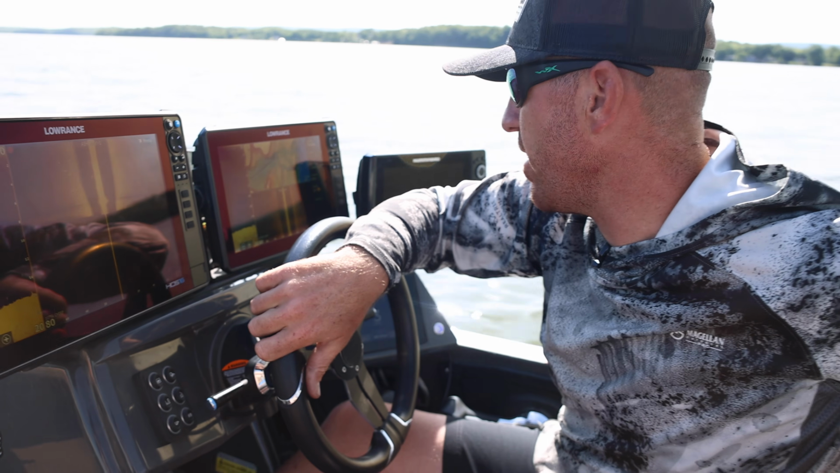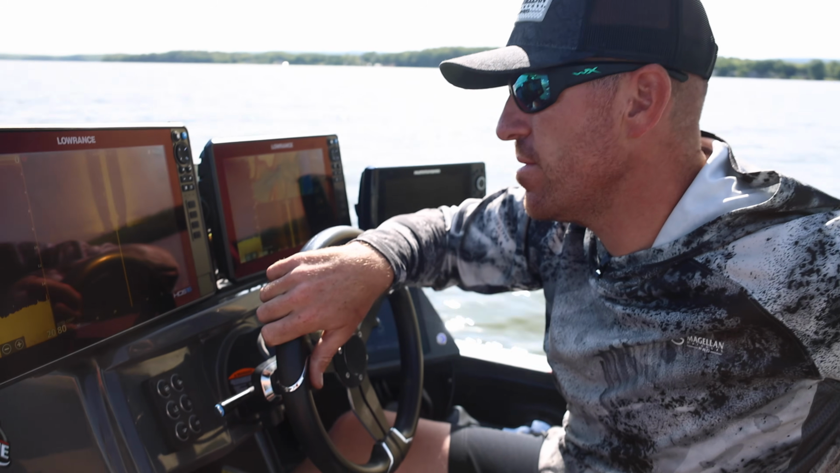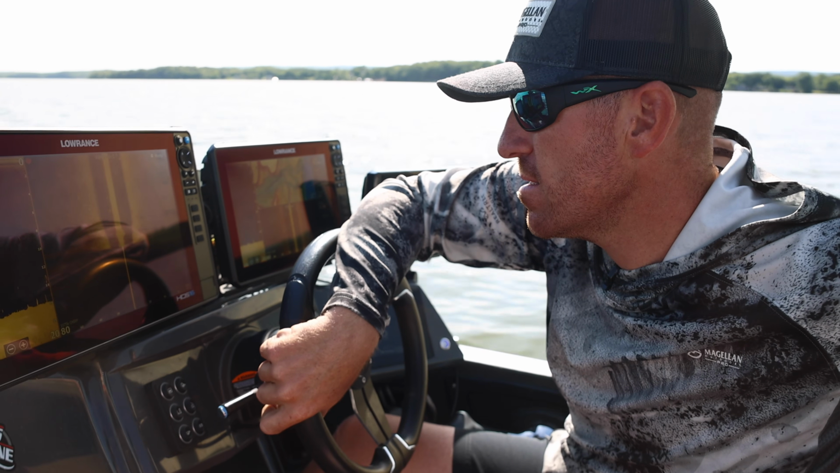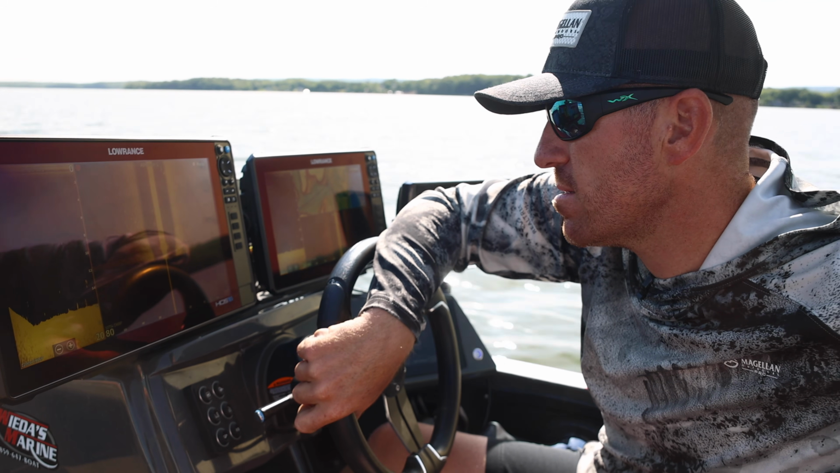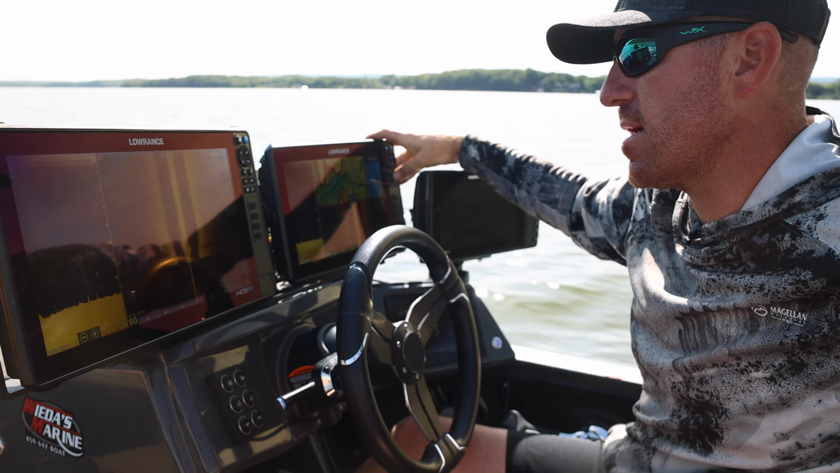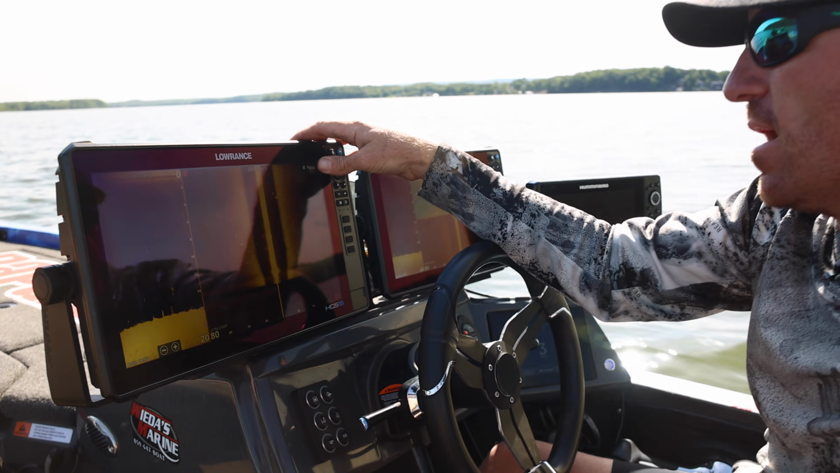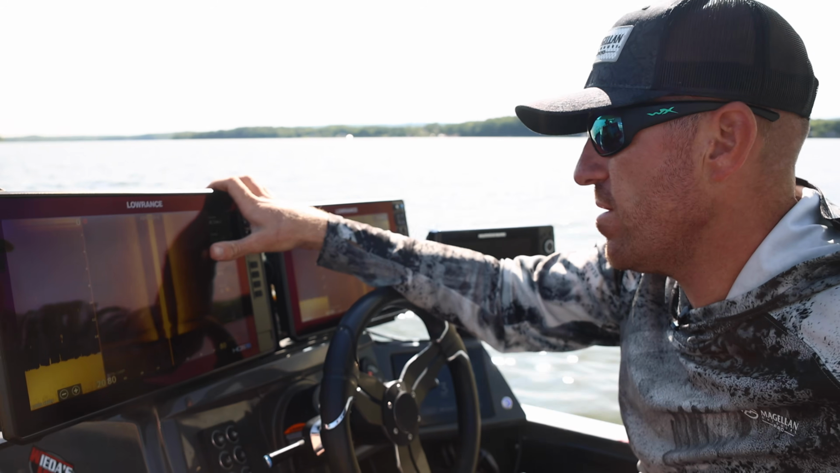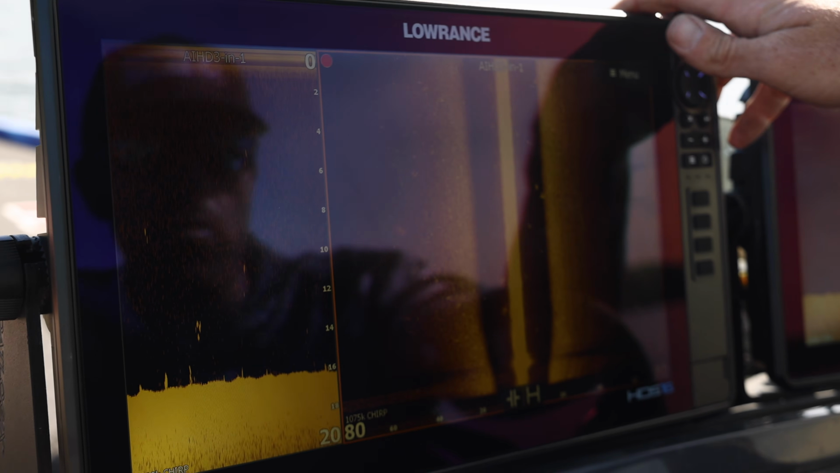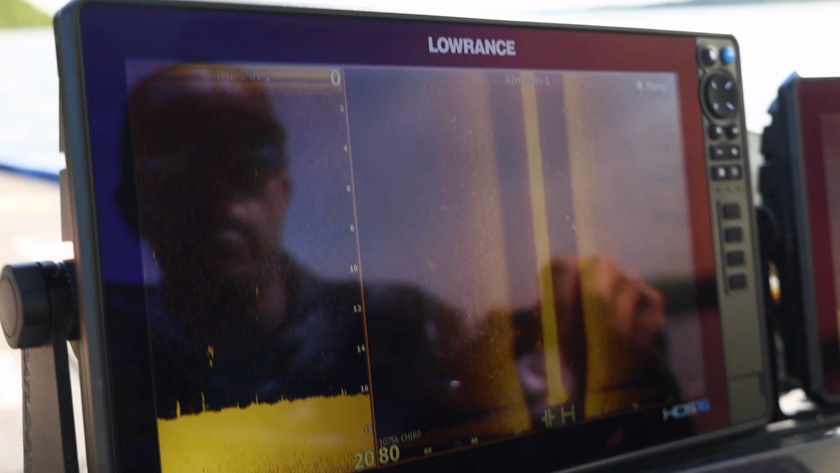I figured out our issue with our interference. So right now, we're going to idle and see what it looks like. This is the higher frequency, 1075 kilohertz, which is a couple hundred more than what Lowrance provided before, almost 300 more kilohertz.